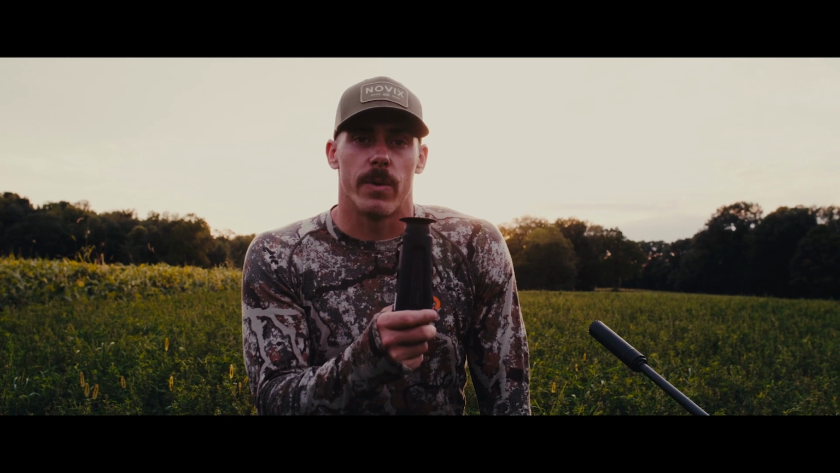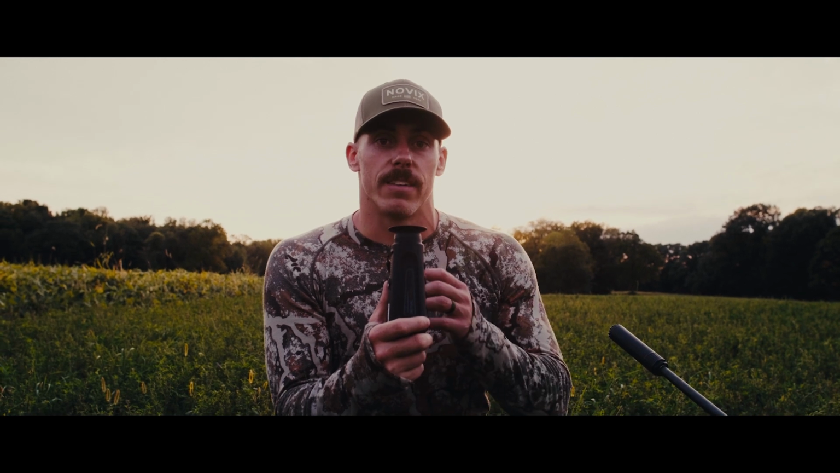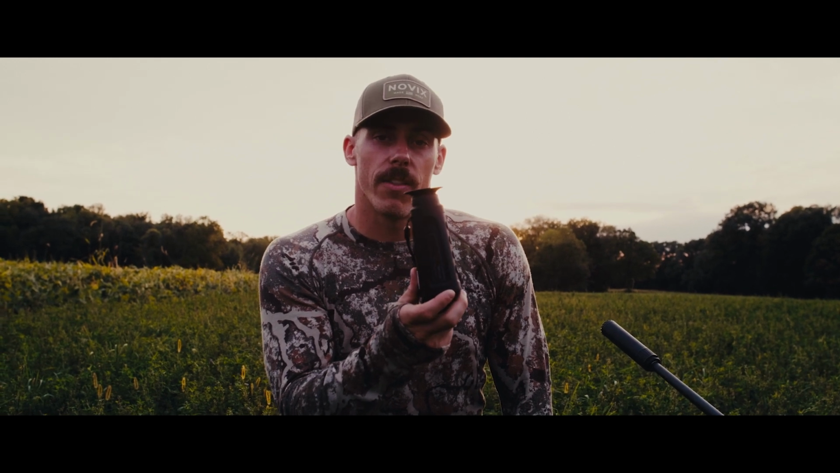So we ended up getting one of these thermal handhelds, and it just completely changed the game. We always have a guy scanning. It's obviously really easy to scan. We also keep movement to a minimum and fatigue to a minimum, so you're fresh when it's time to take a shot. But it gives us the ability to keep an eye 360 degrees around us and also stay safe while we're doing it. So definitely a huge advantage in using a thermal handheld like this.